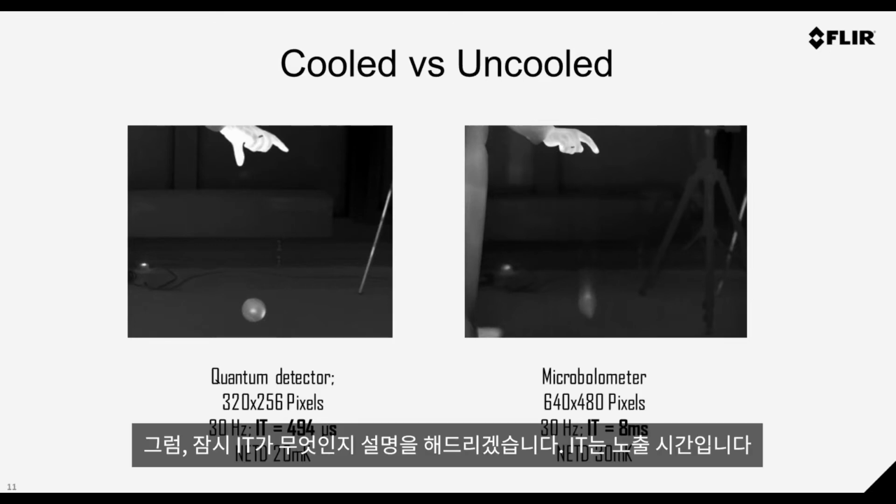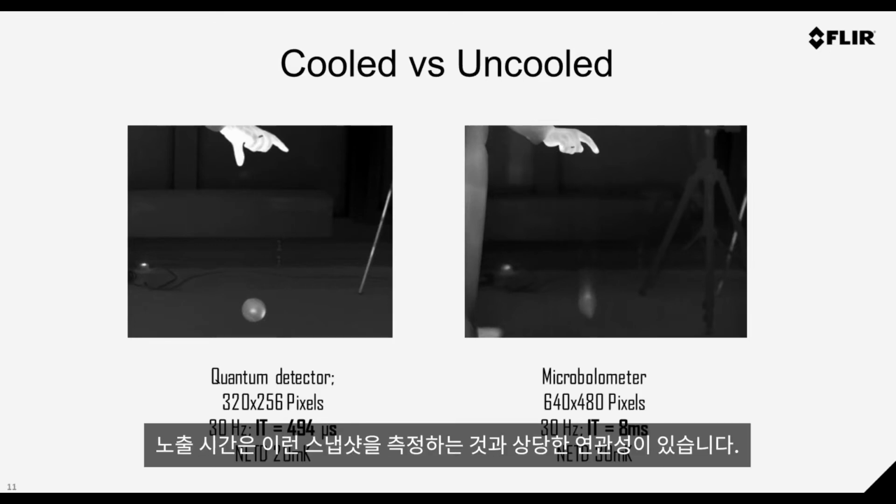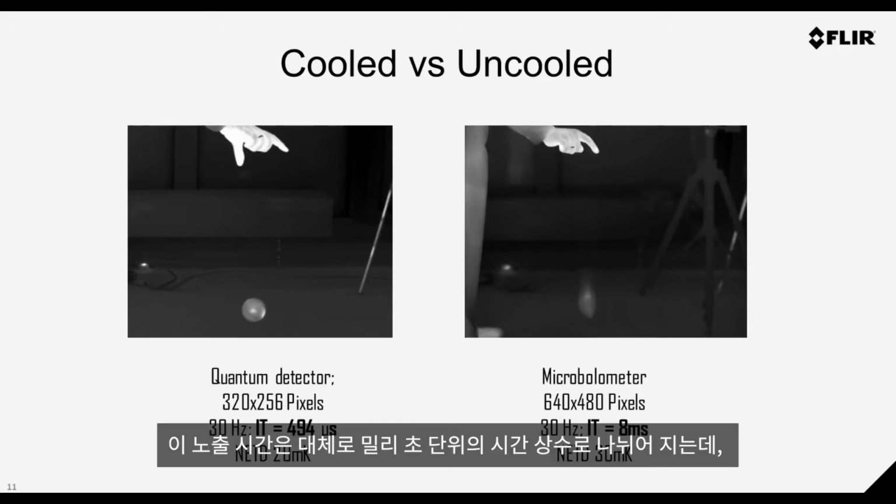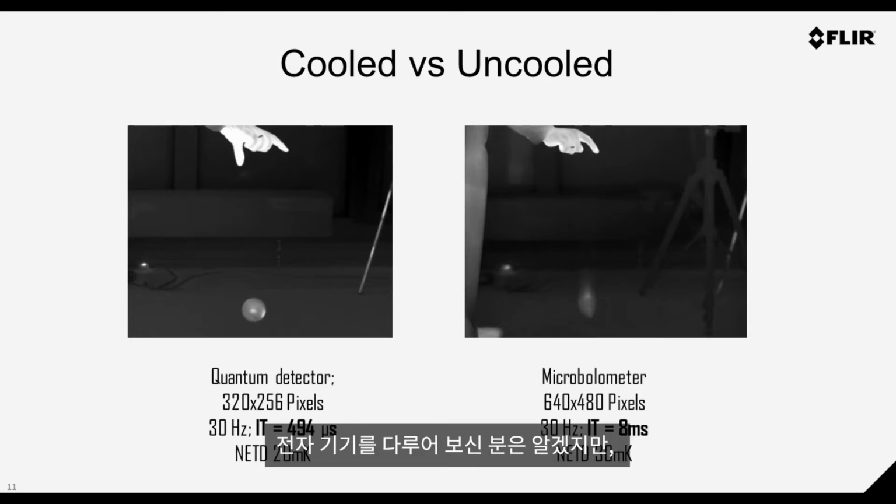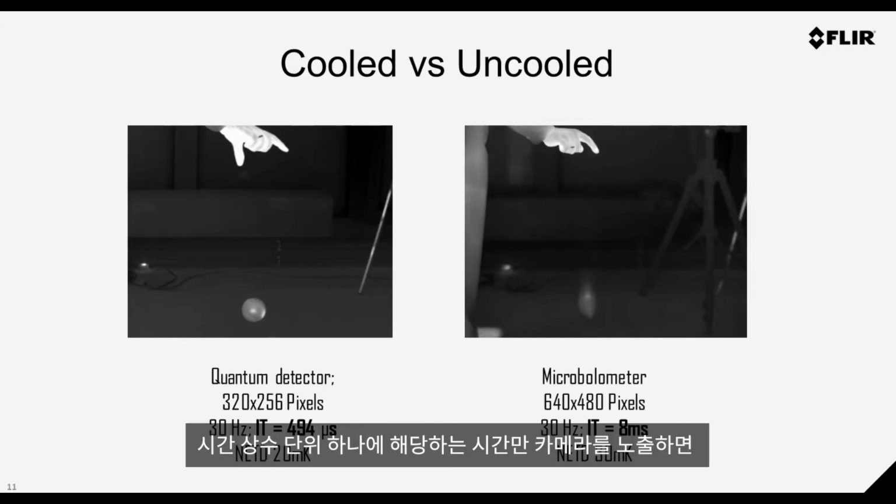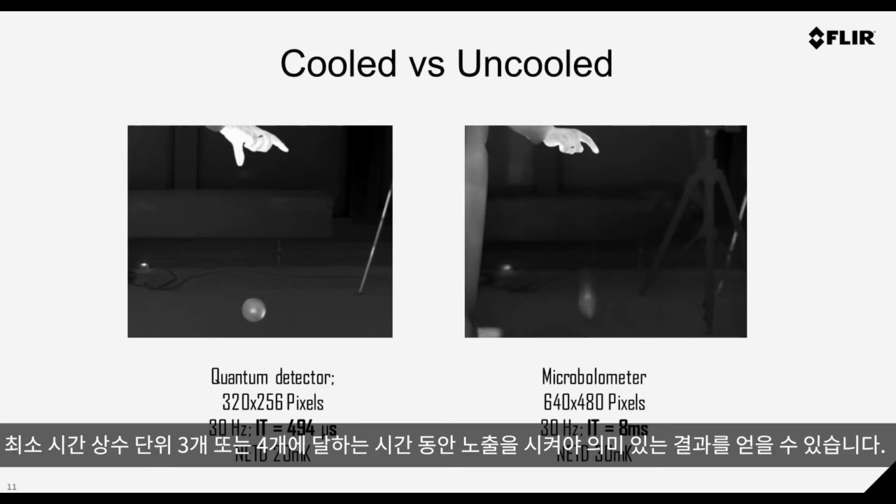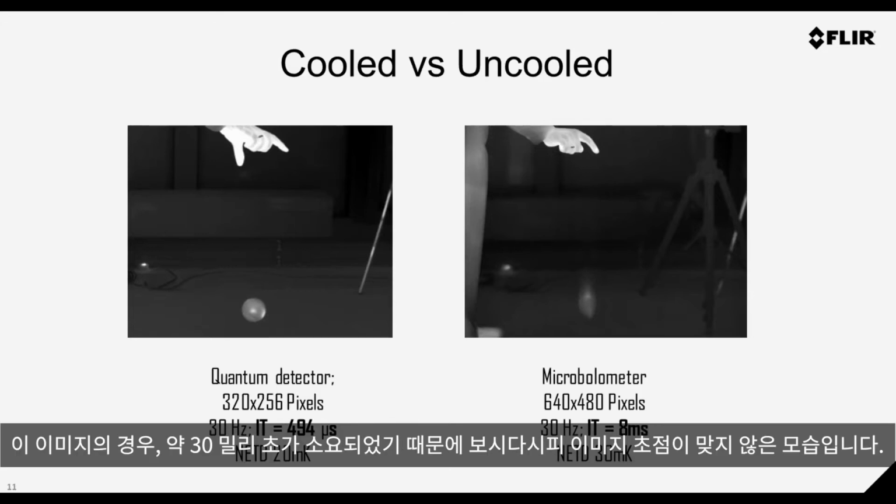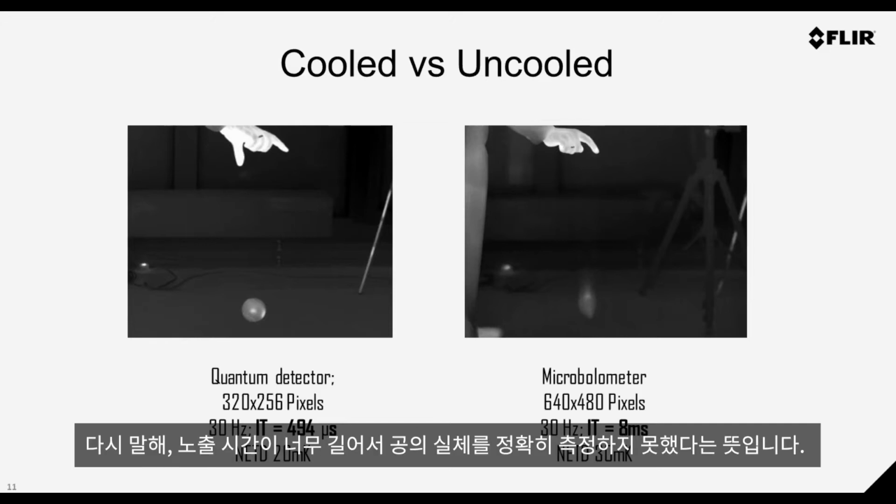Now this is what we call integration time, but you could relate this to a snapshot in time, the time at which the camera is being exposed. One time constant here is around 8 milliseconds, but if we're familiar with electronics, one time constant doesn't really represent the full picture. You need 3 or 4 time constants. So this means that we need to be waiting. This image is really around 30 milliseconds. And as you see, as a result of that, the image is blurred. It doesn't really represent reality.